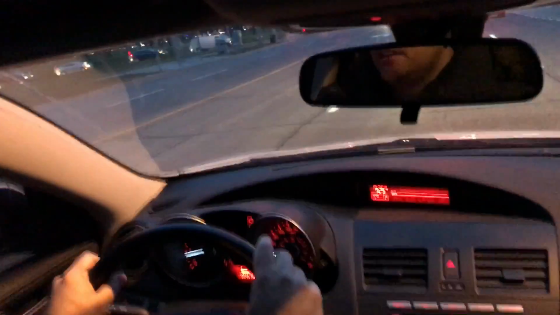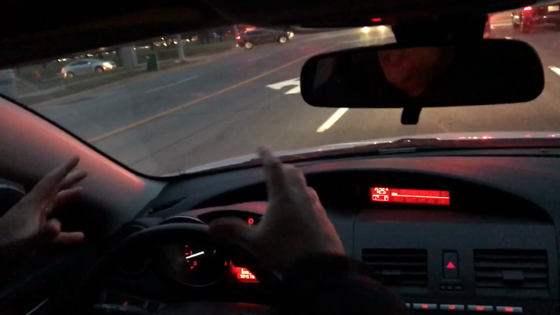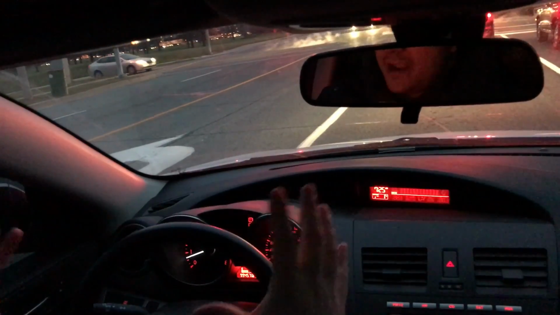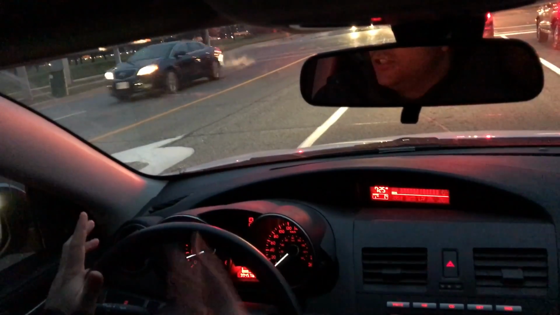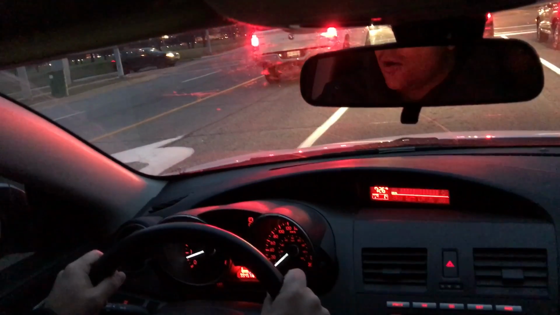Now, with that being said, as long as the person in front of you has brake lights that are working and functioning properly, you'll know when they are braking because it's nighttime, the brake lights just show up really bright. Because it's dark outside, the brake lights are super bright. They look a lot brighter than during the daytime, but there's no guarantee that the person in front of you is going to have brake lights that are working.